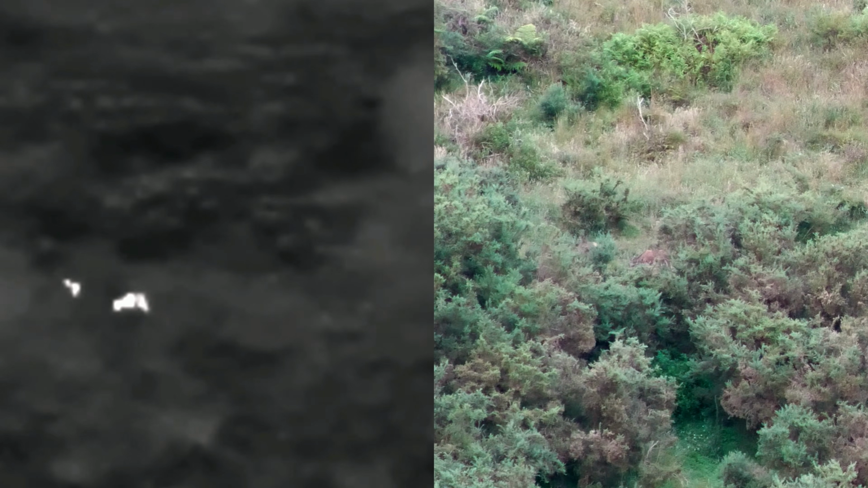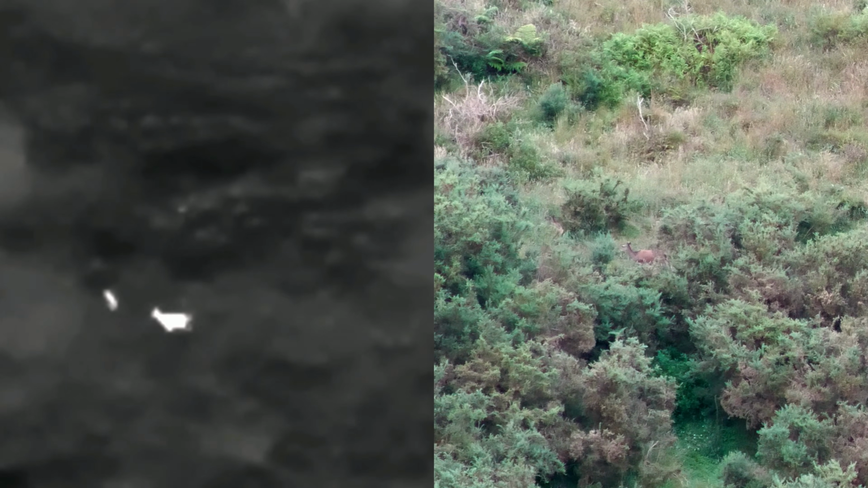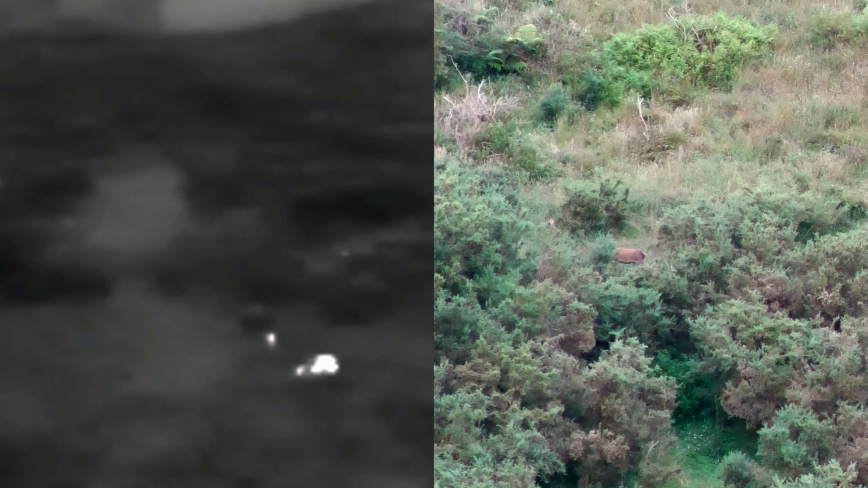The first advantage is the obvious one: finding deer. These deer weren't hidden. They weren't buried in thick bush. They were simply difficult to pick up with conventional optics. The thermal doesn't care about camouflage. It doesn't care about shadows. It doesn't care how well a deer blends into the hillside. It just highlights heat. But finding deer is actually the least interesting thing this thing does.